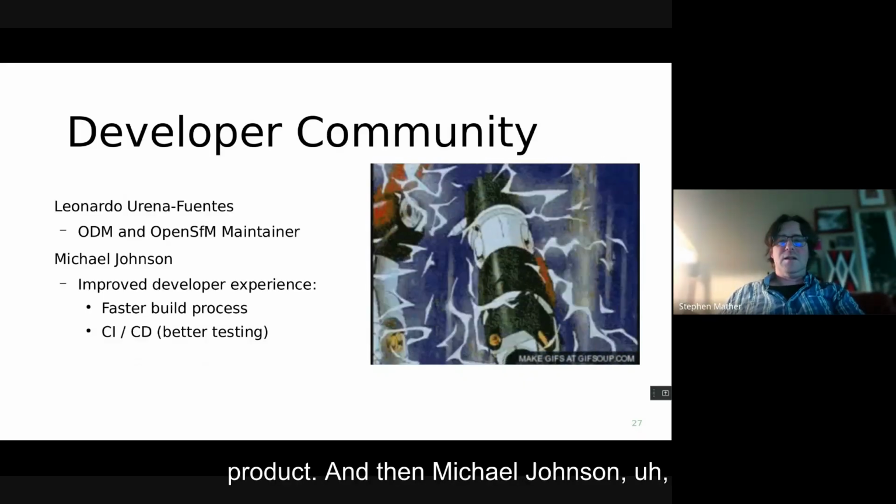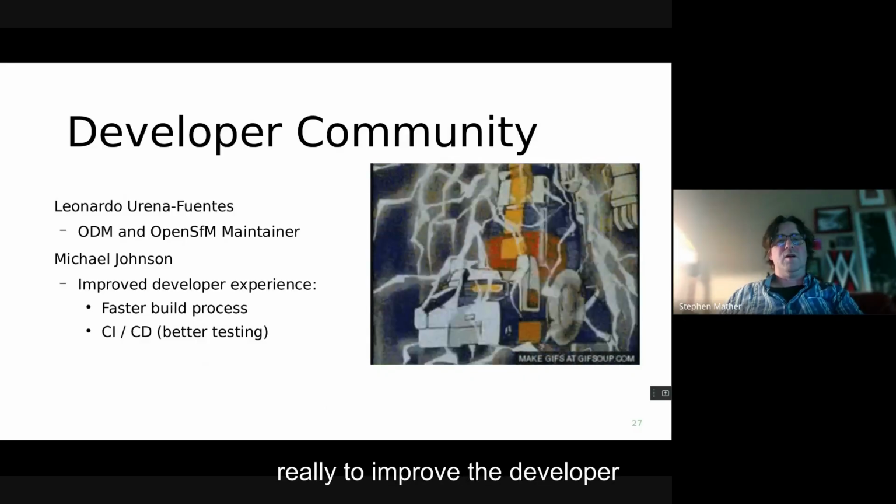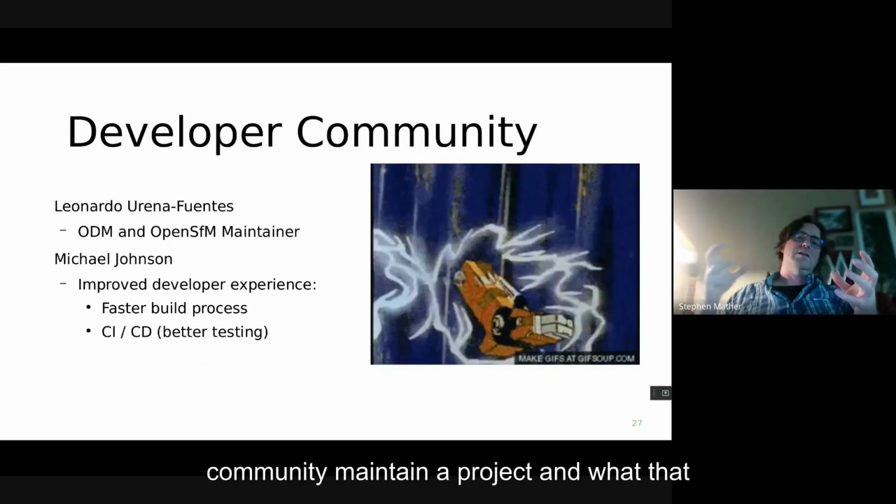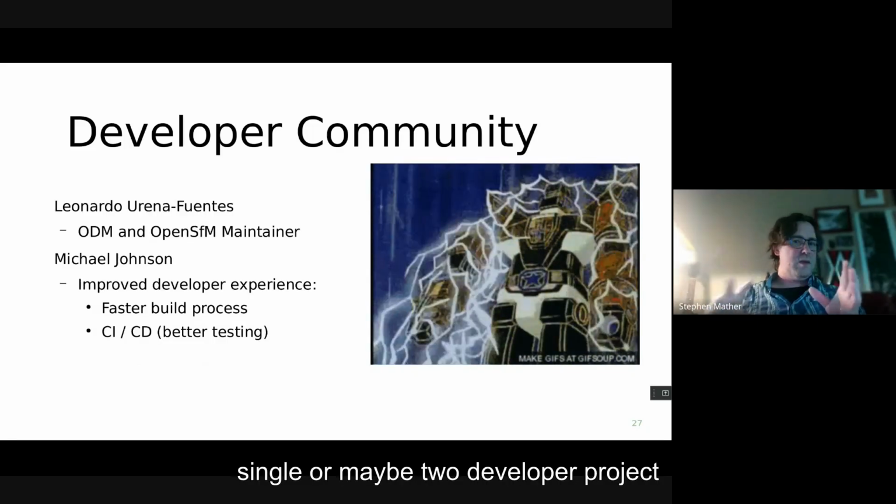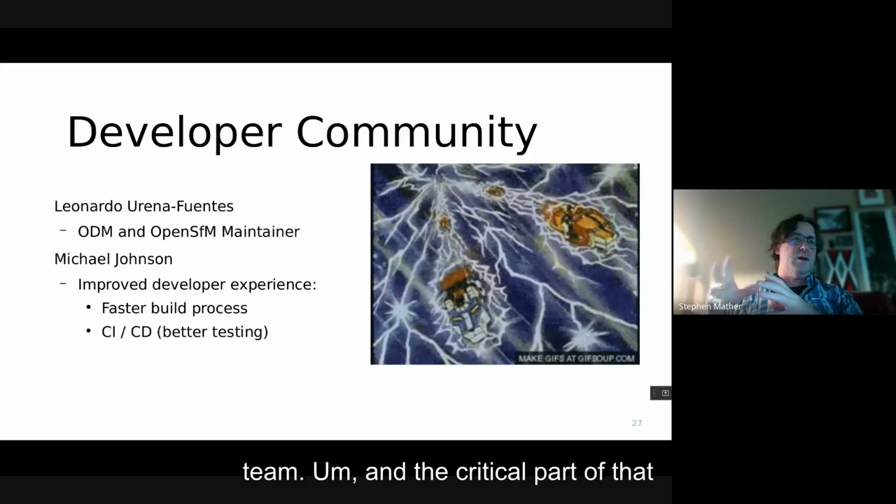And then Michael Johnson, whom Leonardo tagged in really to improve the developer experience. We're a bit in a Voltron phase where we're figuring out how we as a community maintain a project and what that looks like, and what the differences are between that and a predominantly single or maybe 2 developer project where there's a very, very small core team.